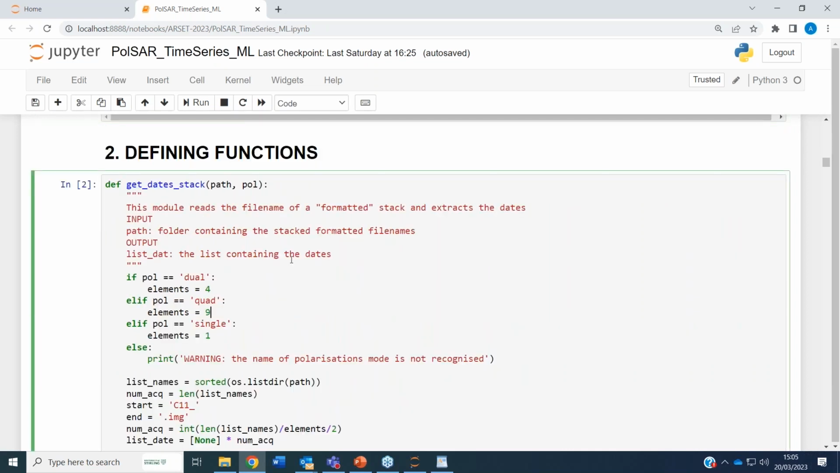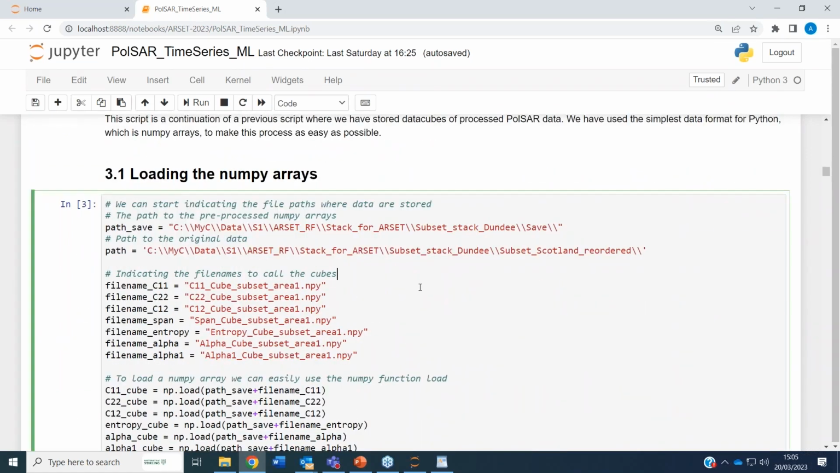Again, define functions. We will still need to use this one to get the dates from the stack, from the folder where our images are. And we can now start loading the NumPy arrays that we saved in the previous step. So the images are located in path save, which is the place where you saved the images in the previous step, if you remember. I also have a link here to the folder where the original images are. This is to get the list of the dates.